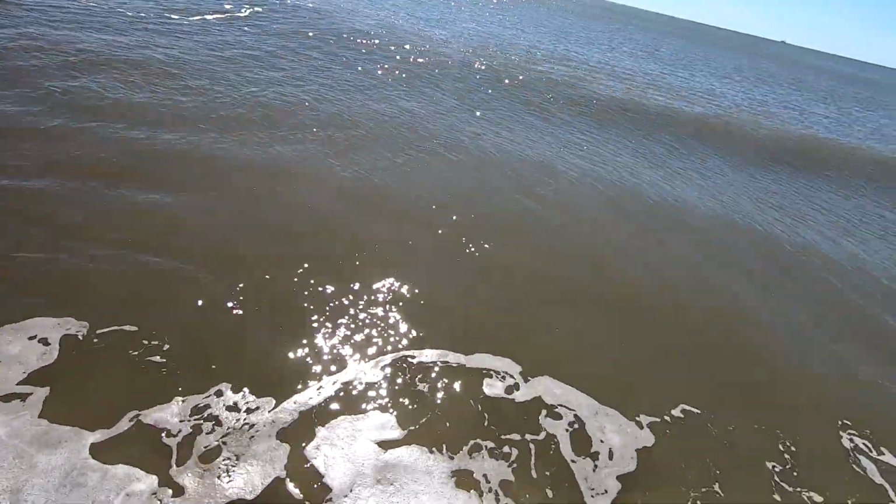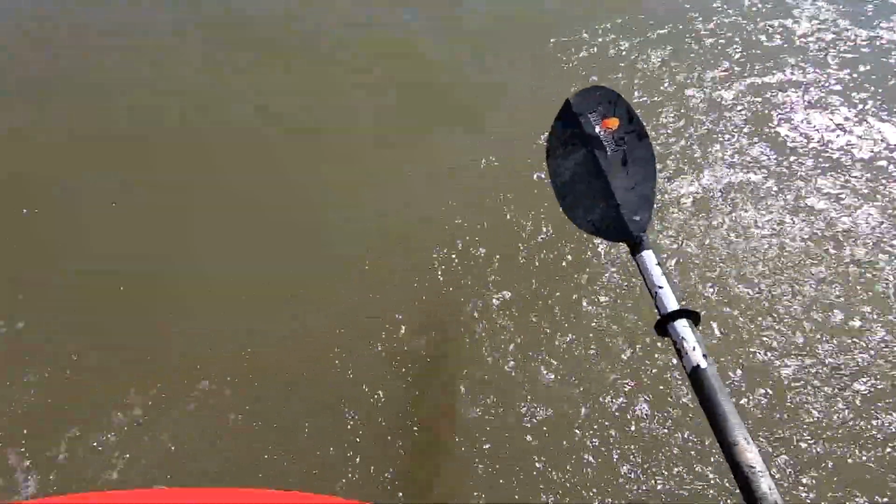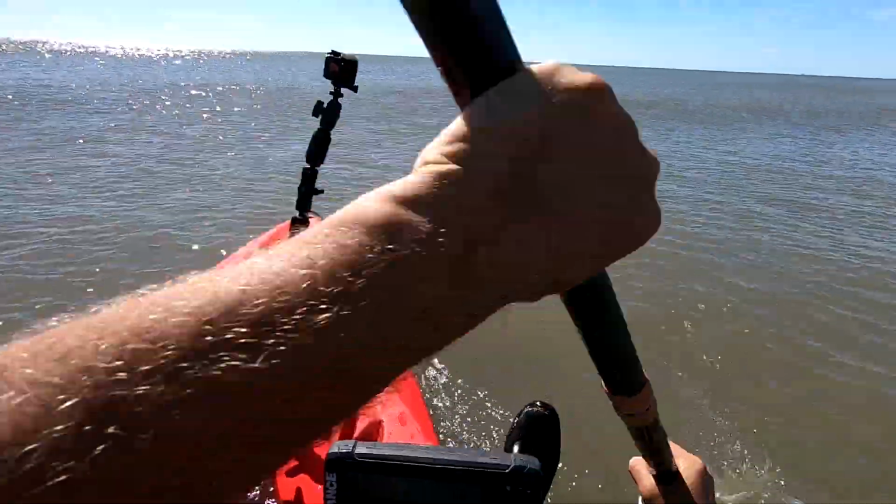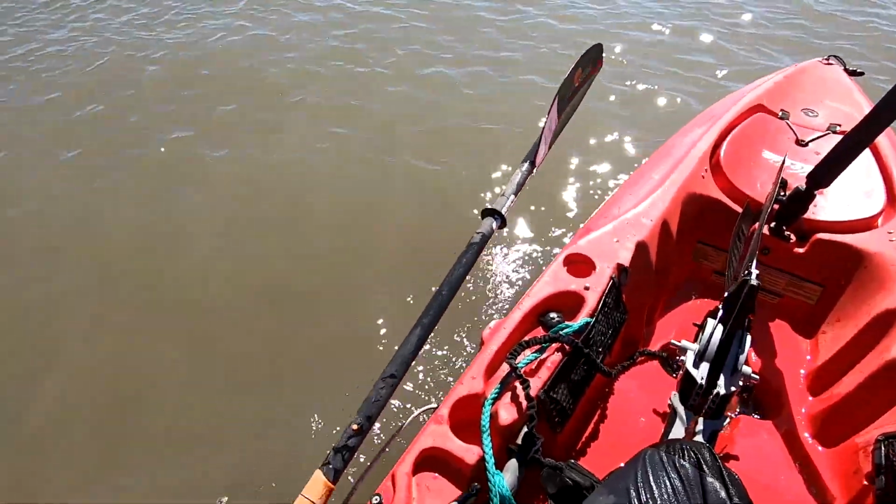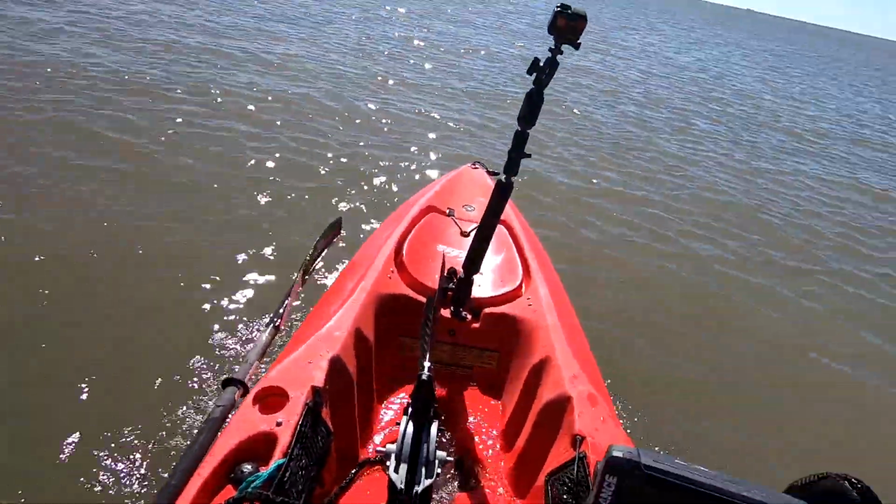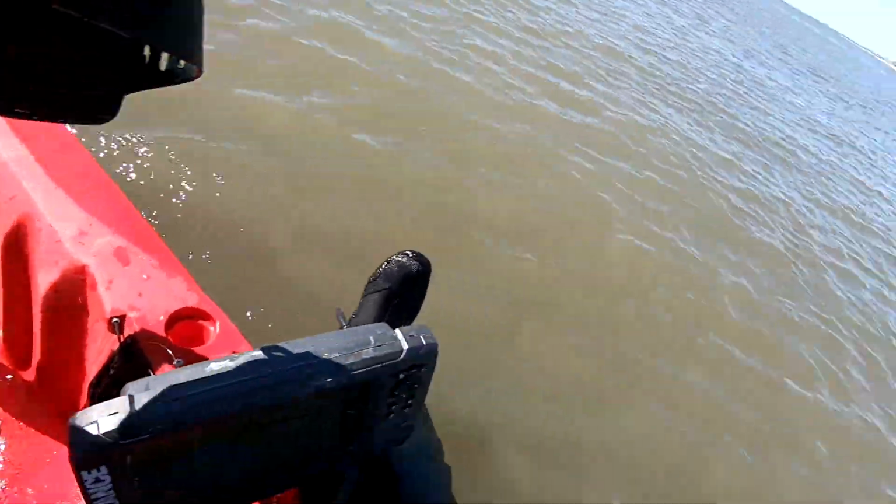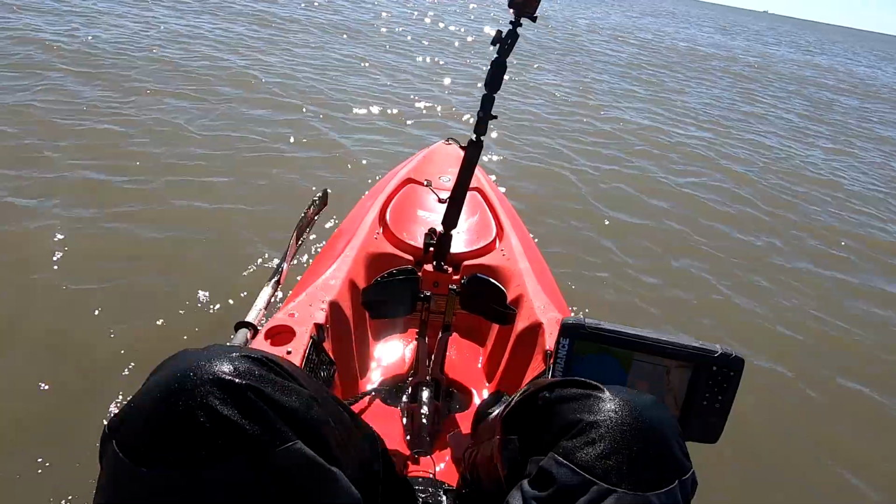Nice big drop right here. This one's gonna suck. Okay, kids. All right. Now we get to play Dora the Explorer. Woo. Some very milky colored water right there.